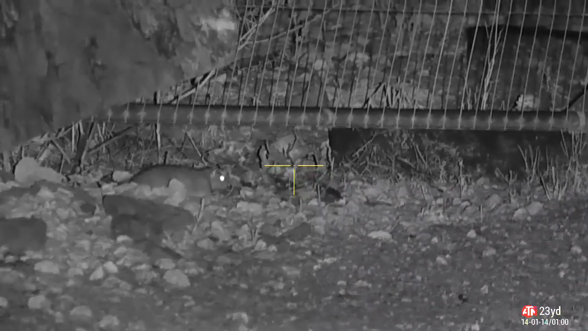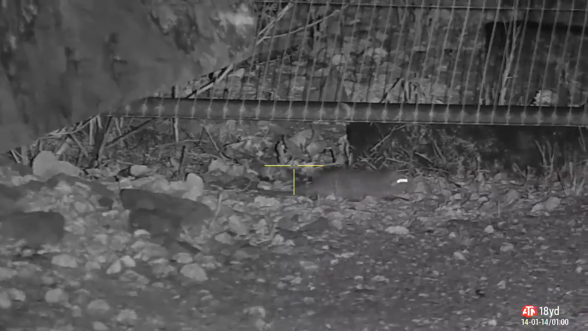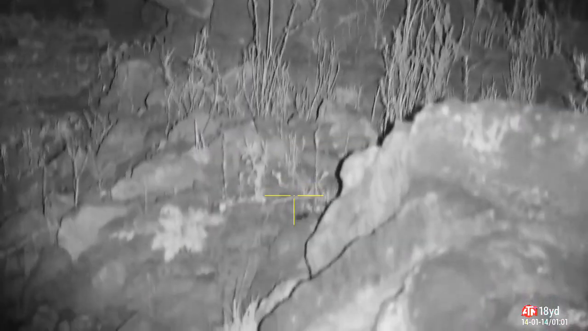I thought I had a bonus rat here, quite close, but he's obviously on a mission. He's come out of his nest and he's off looking for food, and he was quick. Quick scan around. Couldn't see him anywhere. Not even on the thermal. Absolutely nothing. So I head off and I'll have a wander back later, I suppose.